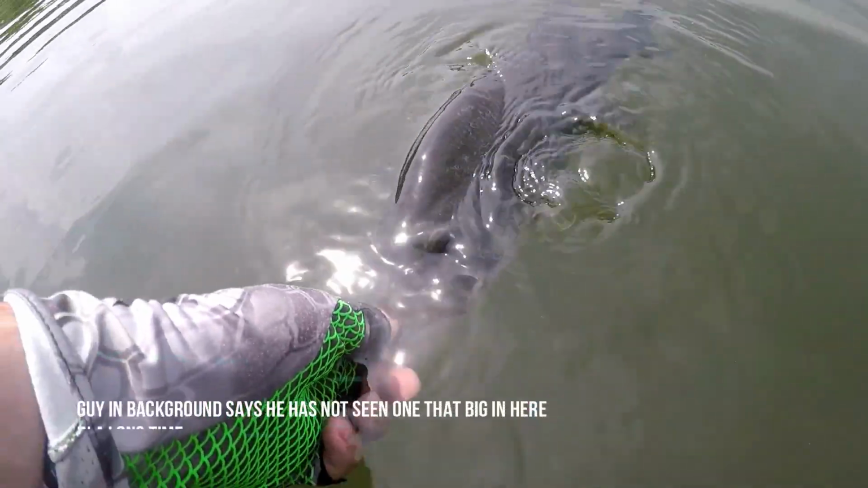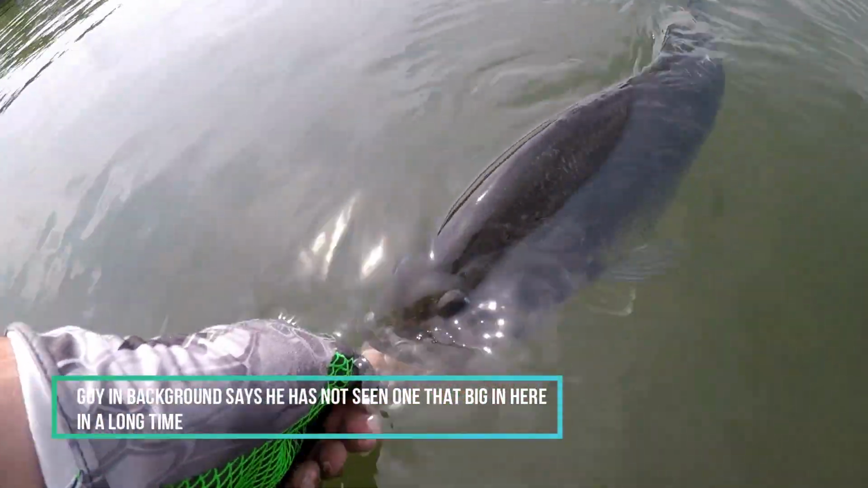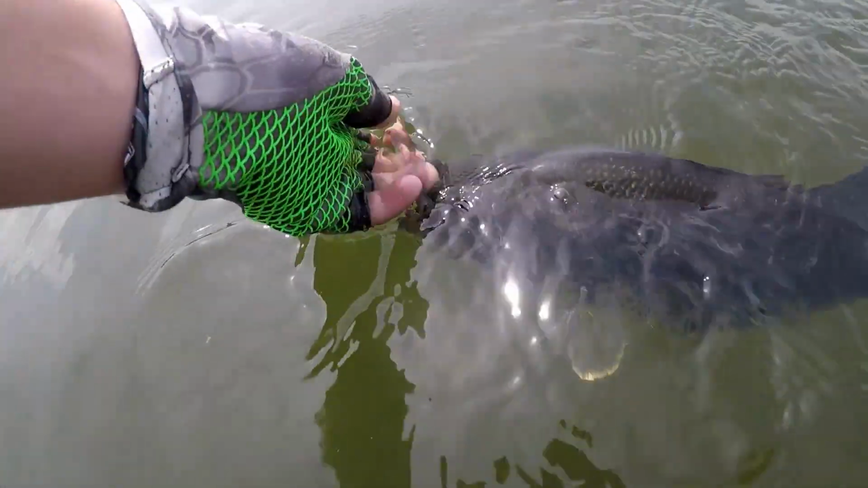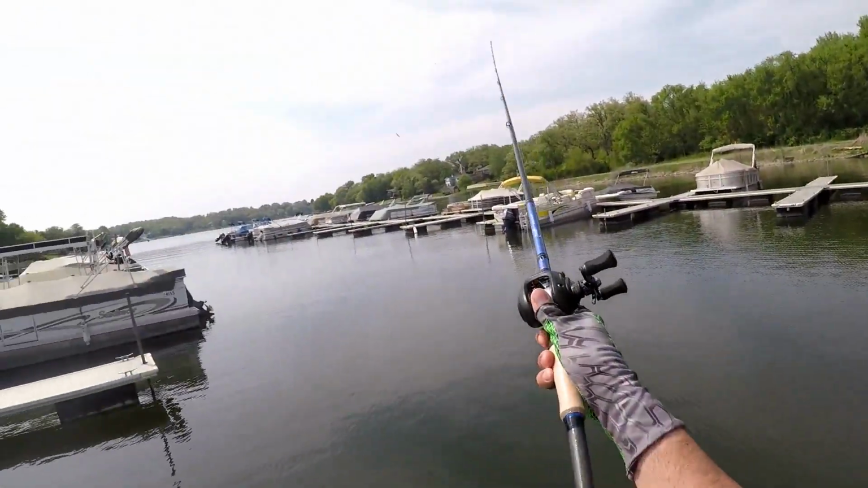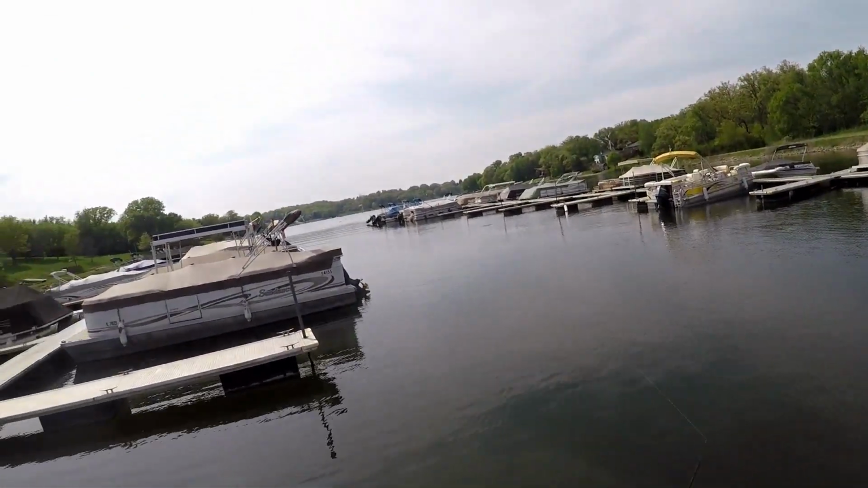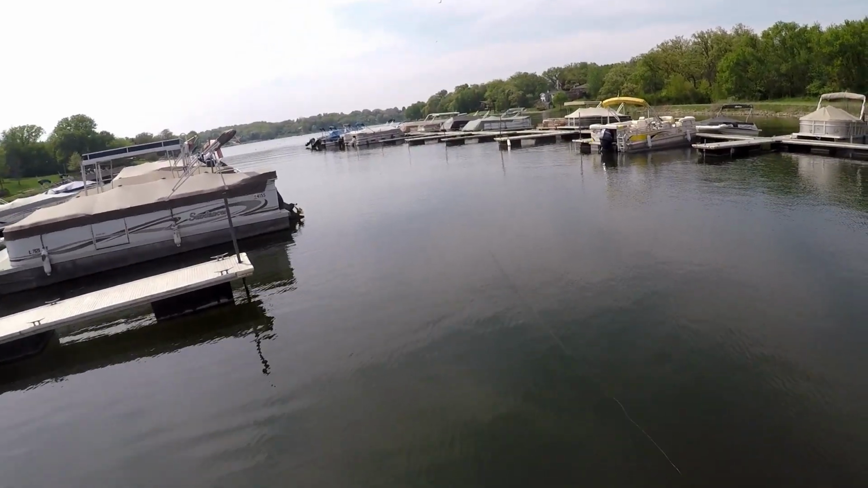What a fish. Yeah, that's a largie. That was a good fish. Man, that was a big fish.